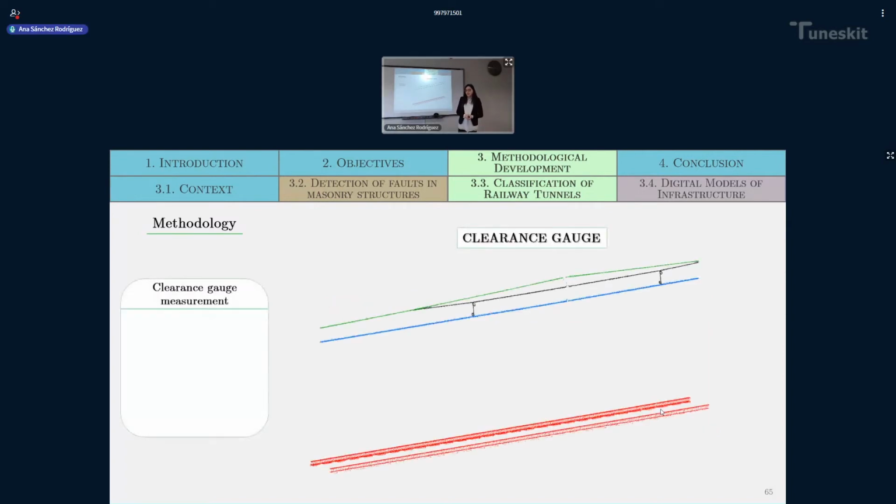So let's start with the measurement of the clearance gauge. For that, we want to first detect the rail's top surface. In order to do that, we apply voxelization to the rail's point cloud, and then we look for the voxels with the highest Z coordinate.